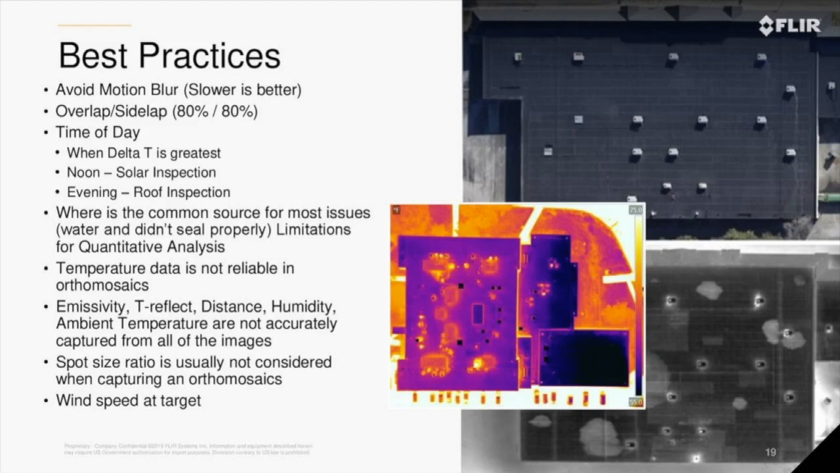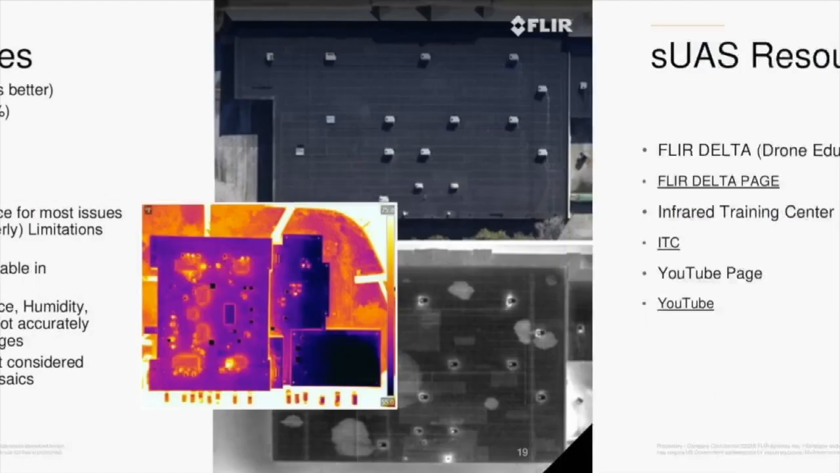Generally speaking, it's better to fly lower and slower as you're doing your mapping mission, and also to have a high overlap and side lap, at least 80 by 80. Now, the best time of day to fly depends on your use case, but the general rule of thumb is that you want to fly when delta T is the greatest, which is solar loading. How much infrared radiation has your target taken in throughout the day? So if you're doing solar panel inspection, you're going to want to fly at high noon. If you're doing a roof inspection, you're going to want to fly about 30 minutes after dusk. And again, it really depends on the use case on which time of day you want to fly.